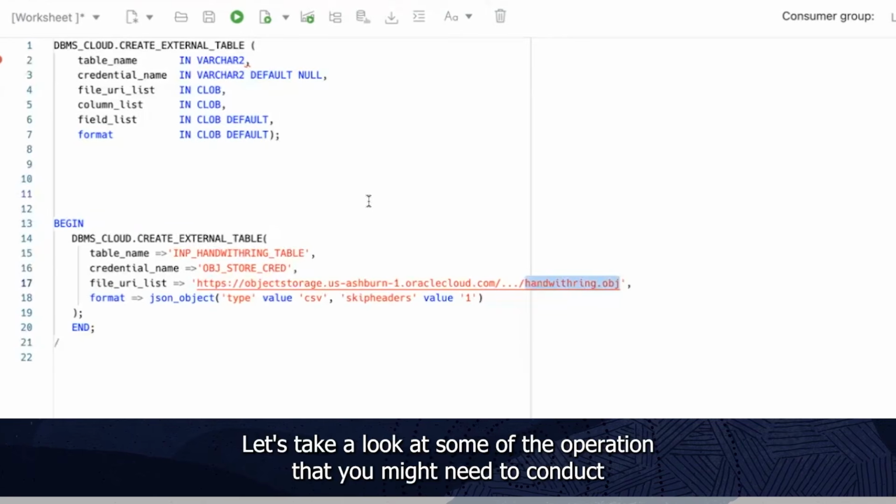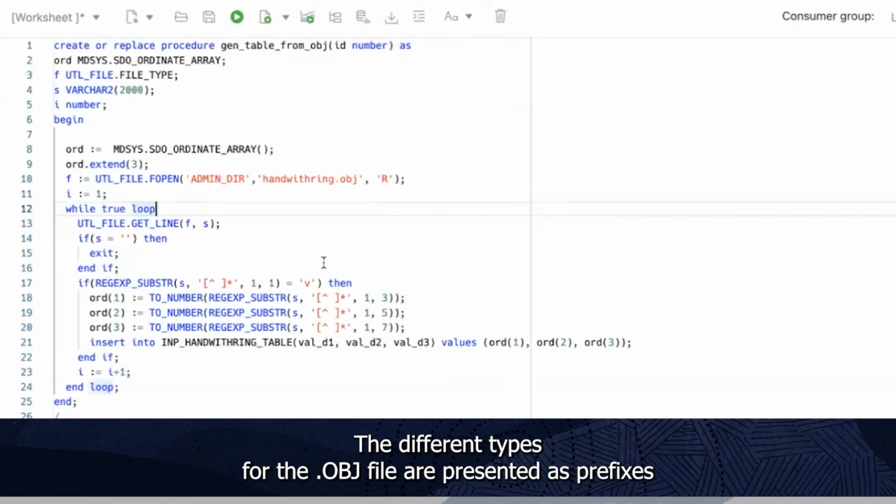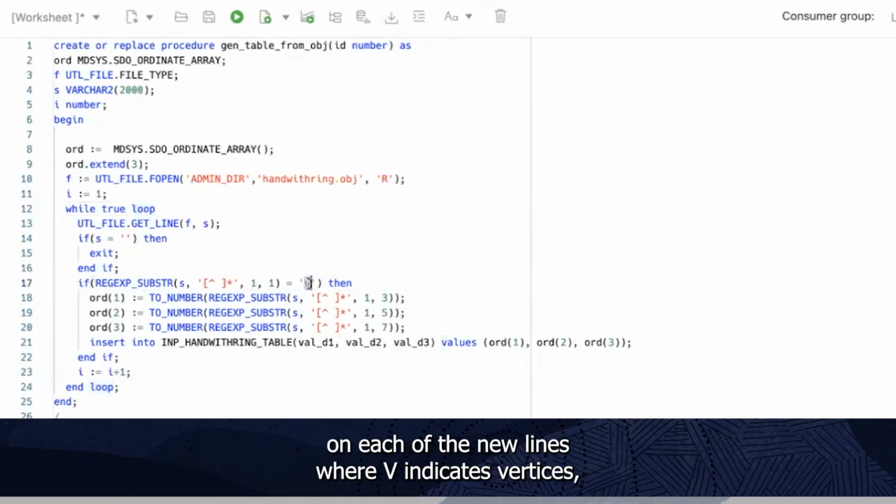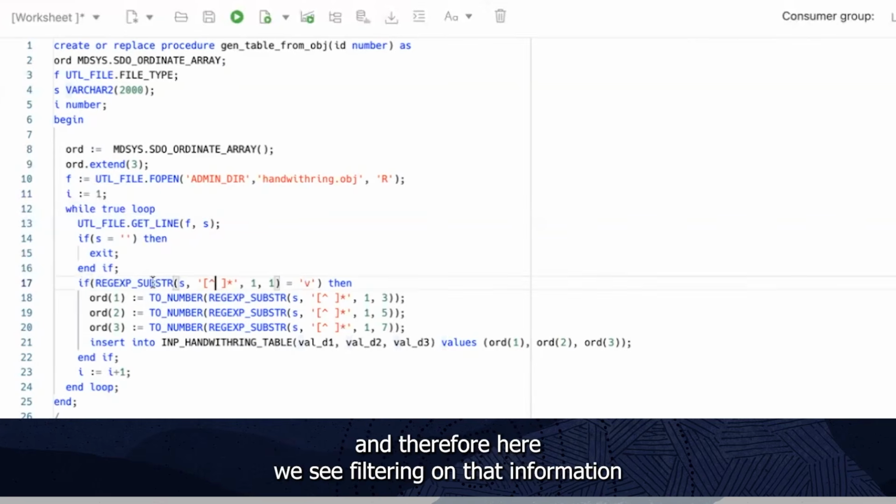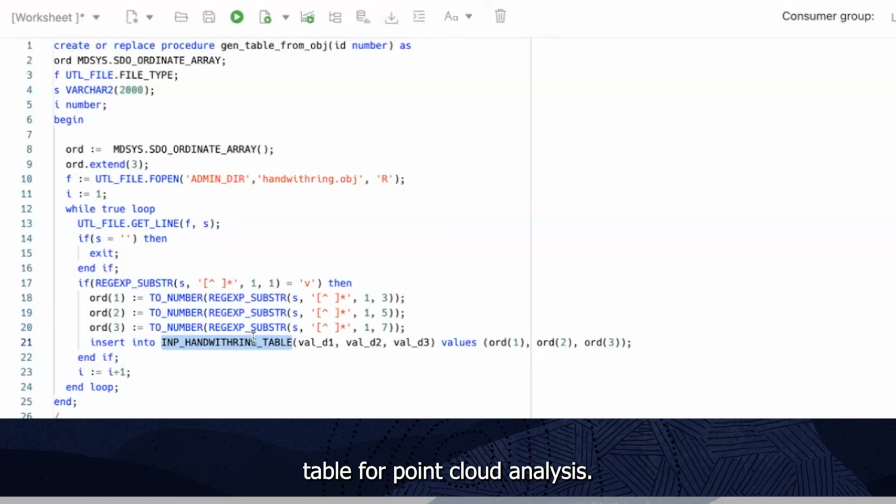Let's take a look at some of the operations that you might need to conduct on such files to make them appropriate for point cloud analysis. The different types for the OBJ file are presented as prefixes on each of the new lines, where V indicates vertices, VT indicates texture mappings, etc. We are only interested in the V lines for the vertices for the point cloud. And therefore here we see filtering on that information in order to create our input hand with ring and hand without ring table for point cloud analysis.